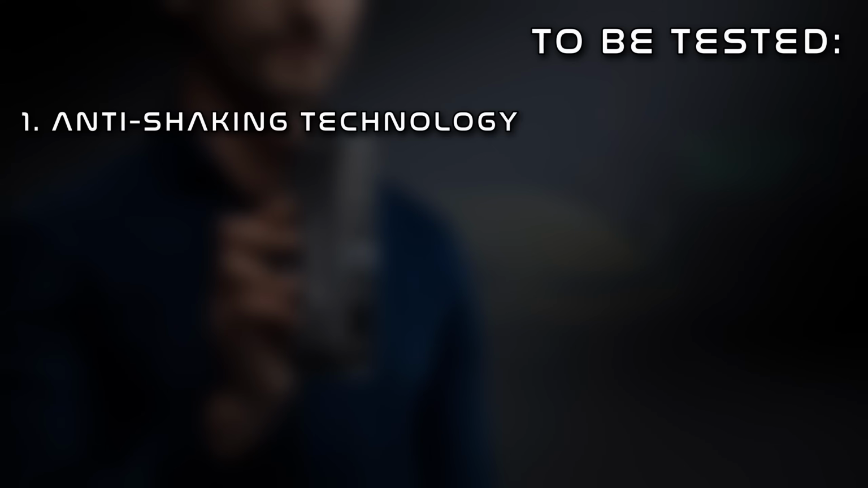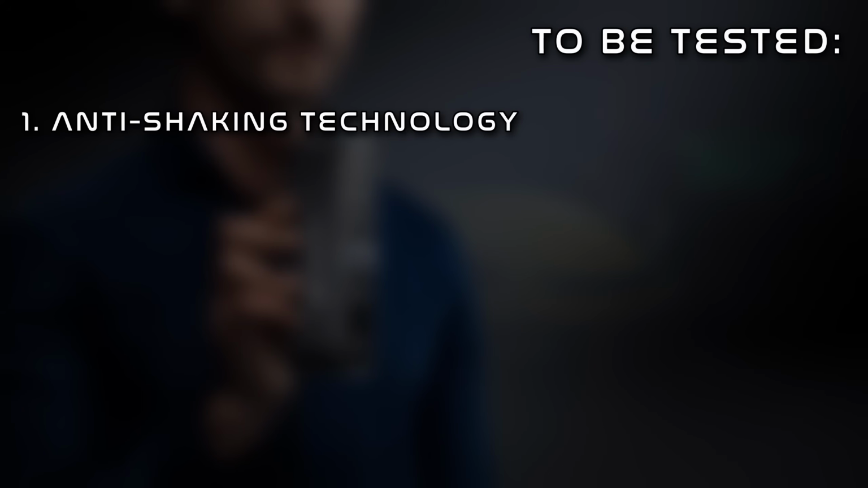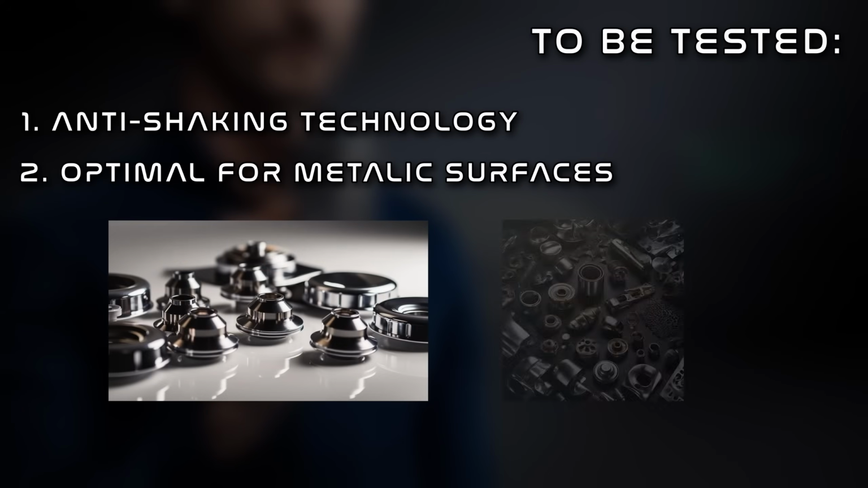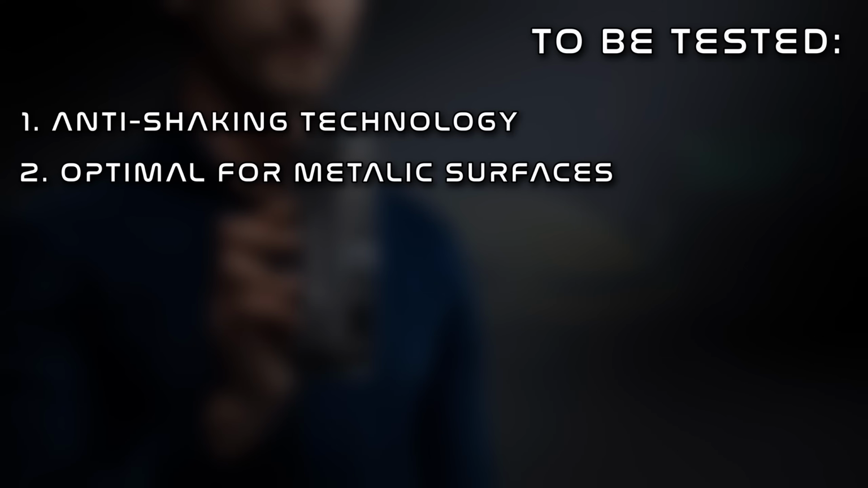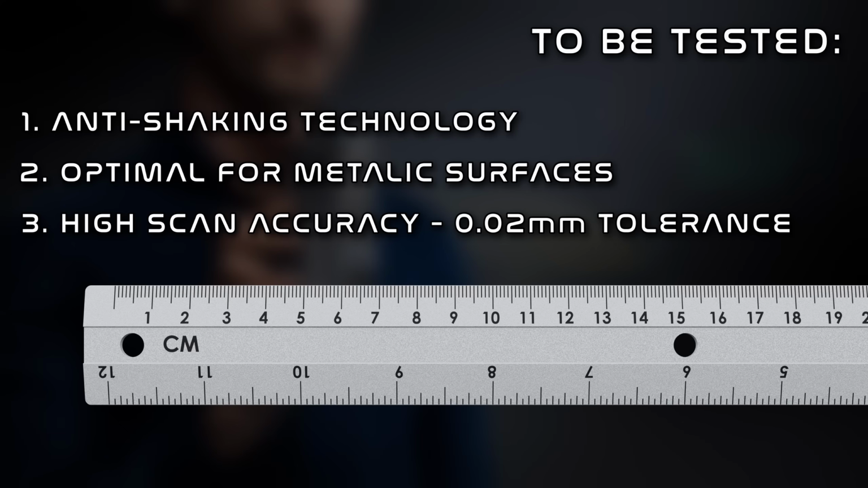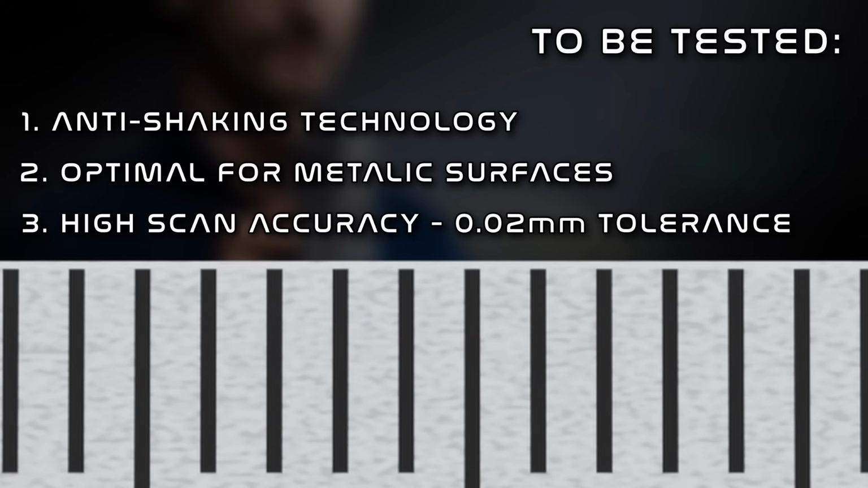From what I've been told, the creators are very proud of their anti-shaking technology, which helps out with unstable hands. The scanner is also supposed to handle shiny metallic surfaces, which are usually a burden for laser-based sensors. But what seems to be the most important is the high accuracy, catching details as tiny as 0.02 mm, which, if true, is really tiny.